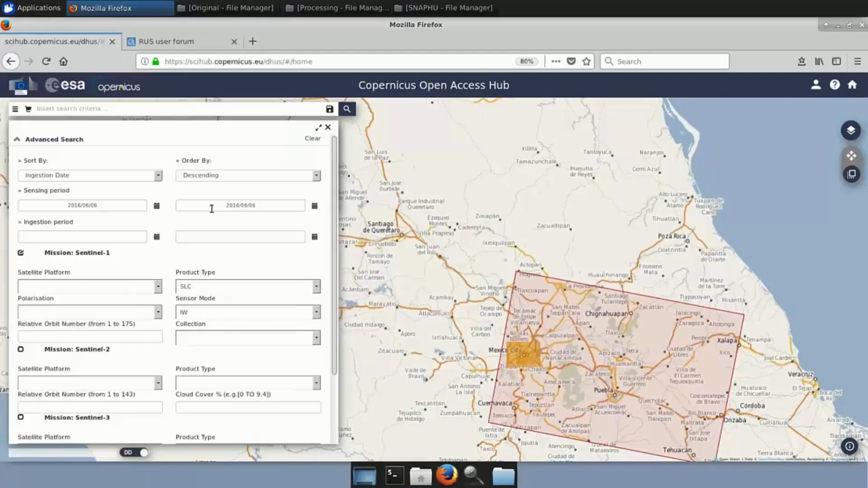We need two products. The second one is acquired on September 10th of 2016. So let's search first for the first one. Once we insert the sensing period, we select the mission Sentinel-1. From product type, from all the options we have, we select SLC, and from all the sensor modes, we select IW. And then we click search.